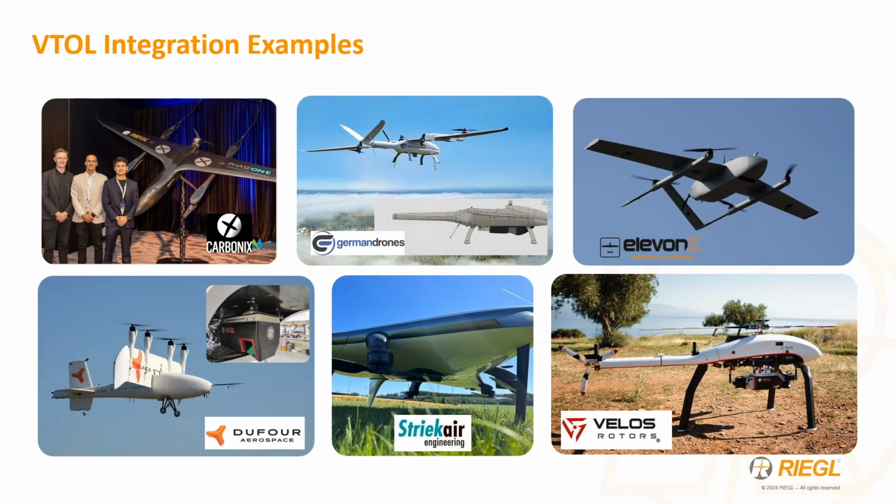Of those UAV platforms listed before, those are all multi-rotors. So of course, I just wanted to showcase that we are collaborating with a few different VTOL platforms as well. And here you can see just a sampling of those that are in operation.